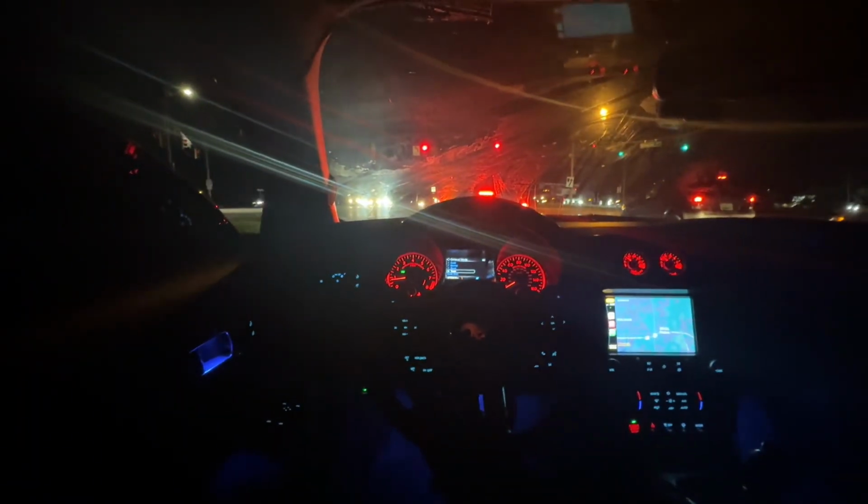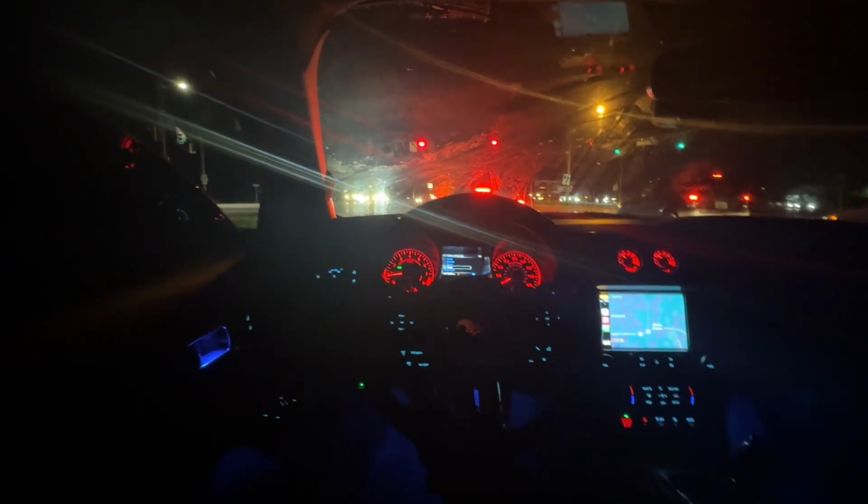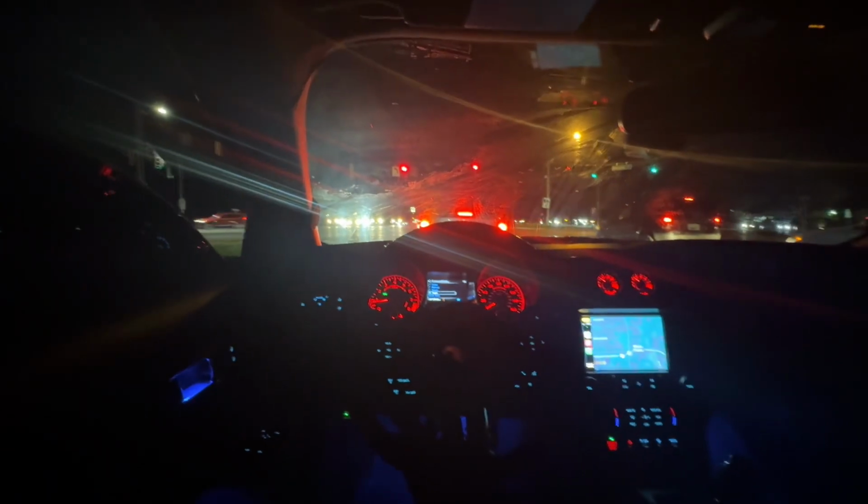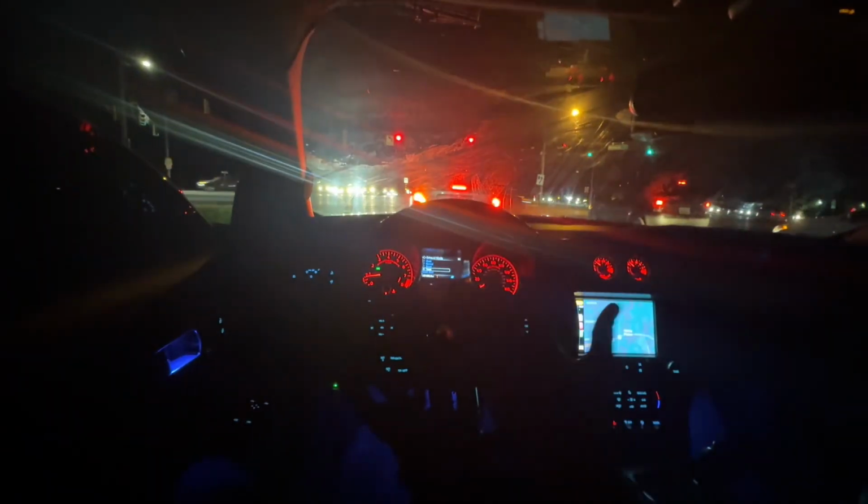Those mufflers are still, like, I hear it. Exhaust tips, mufflers, they all change the sound of the car a little bit. These stock mufflers make it sound like a stock 5.0, even though this joint is nasty and loud, you feel me? I guess it's the same engine, Dre.